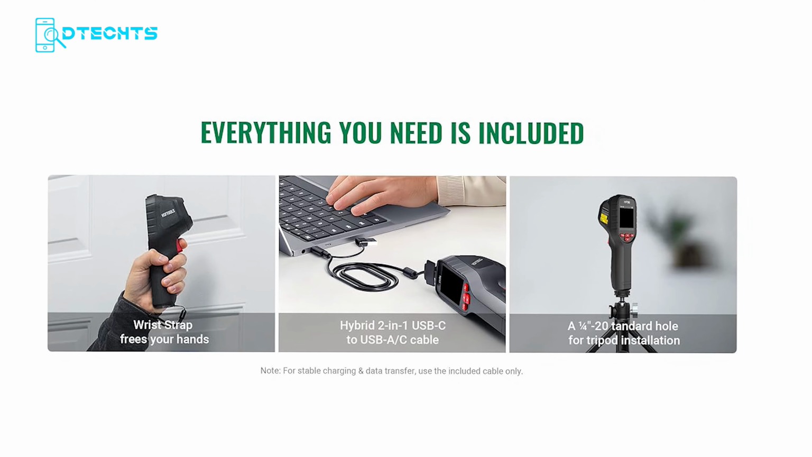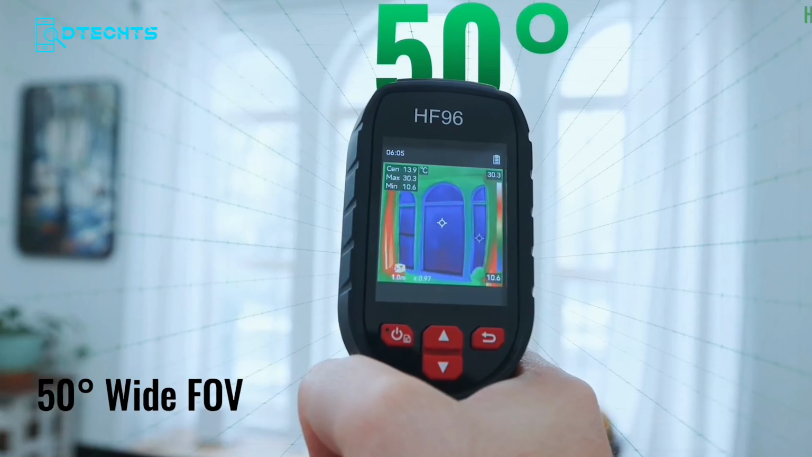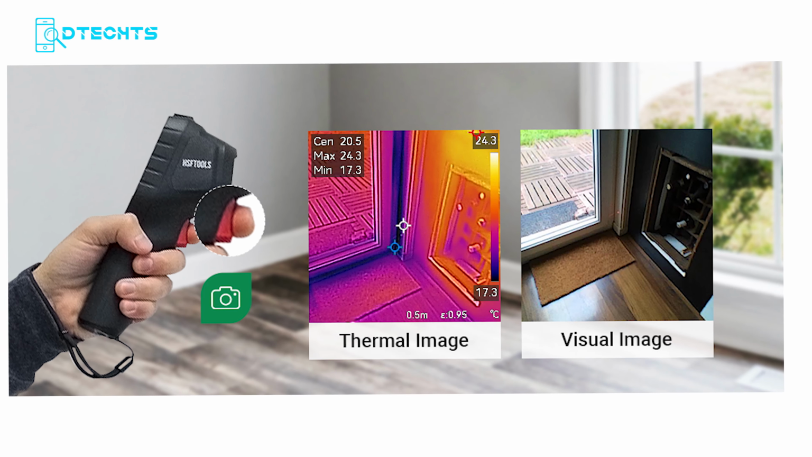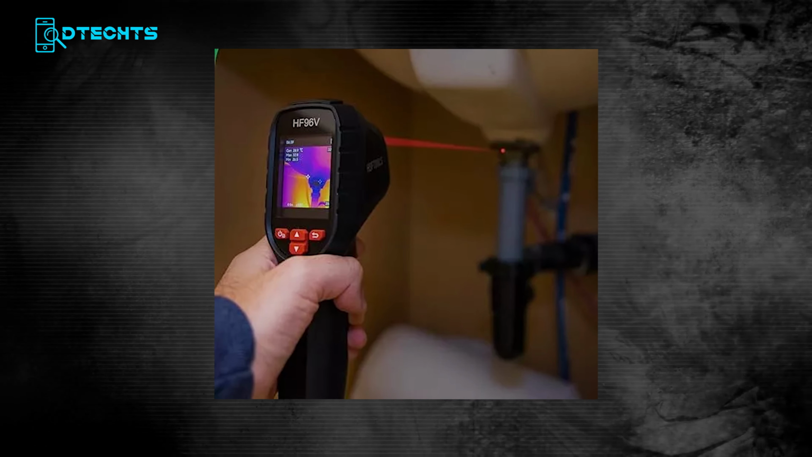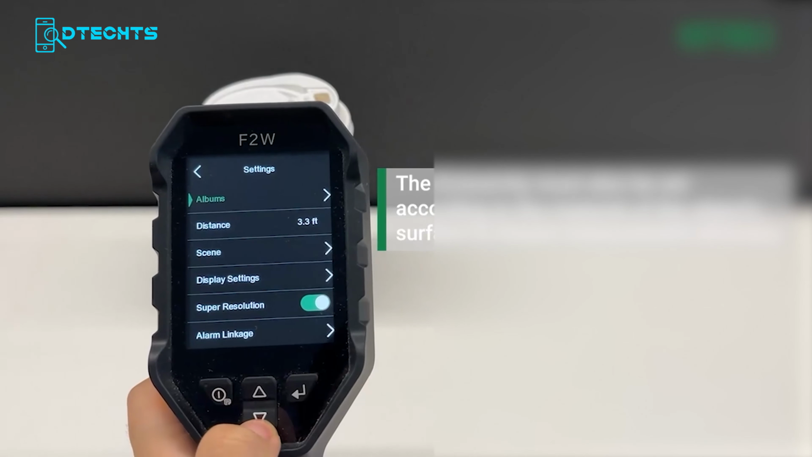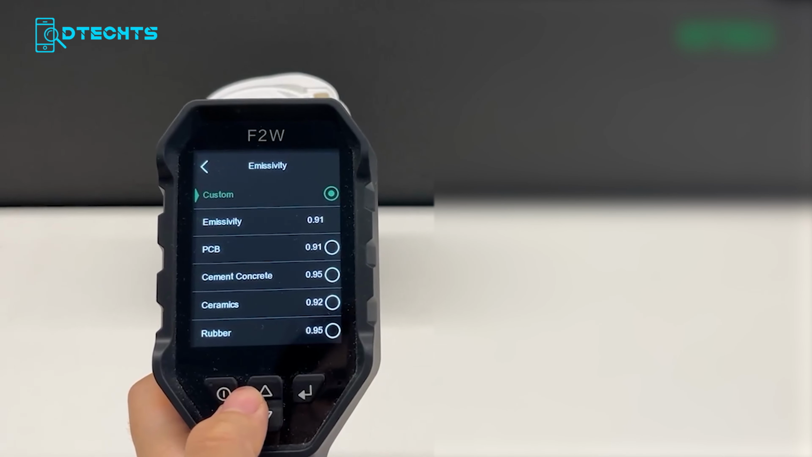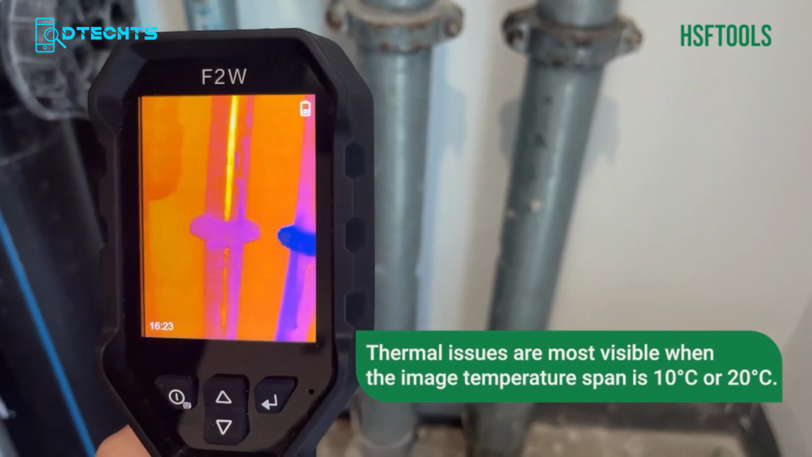Digging further into the More settings section, you get USB cast screen for mirroring the display, unit settings to flip between Celsius and Fahrenheit, time and date configuration, a laser on-off toggle, auto power-off, a format option for clearing storage, and a restore settings option to reset everything back to defaults. Language can also be switched between English and French.